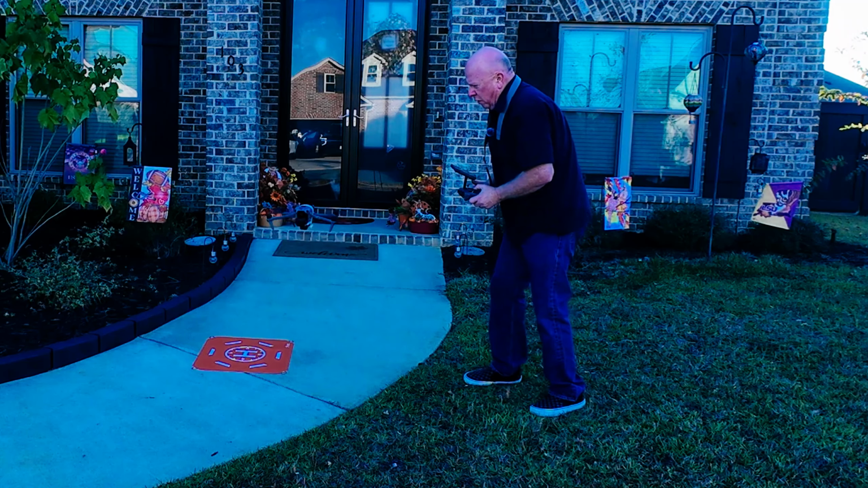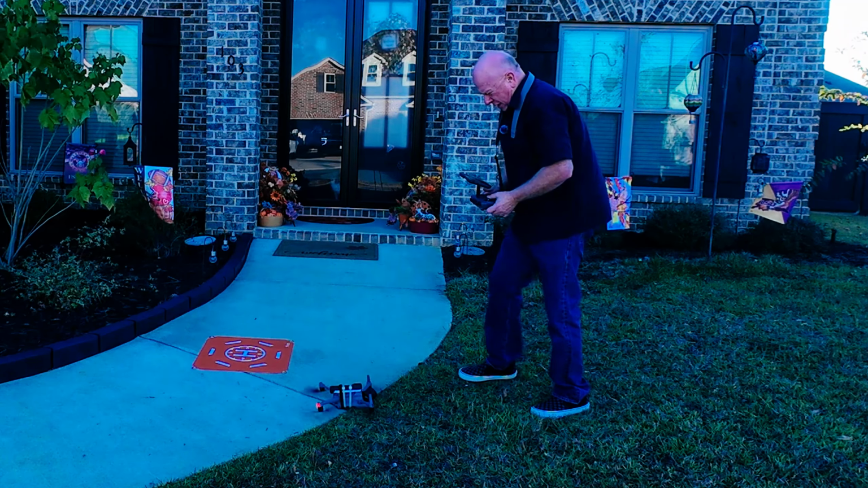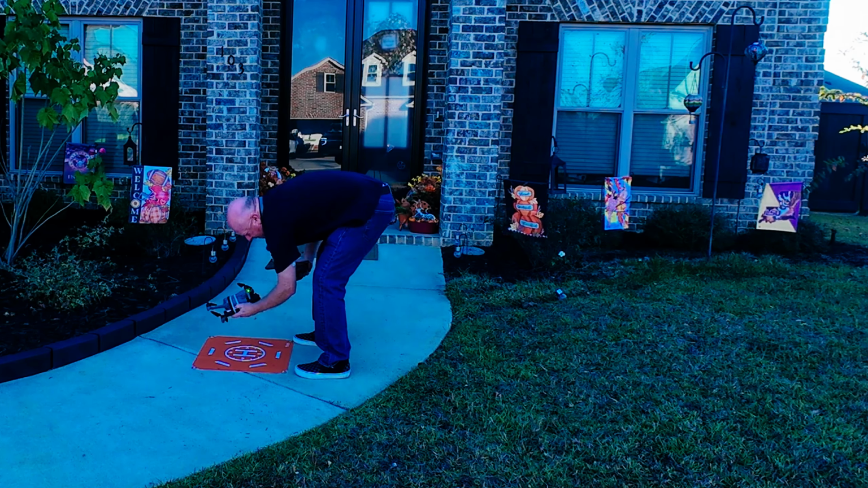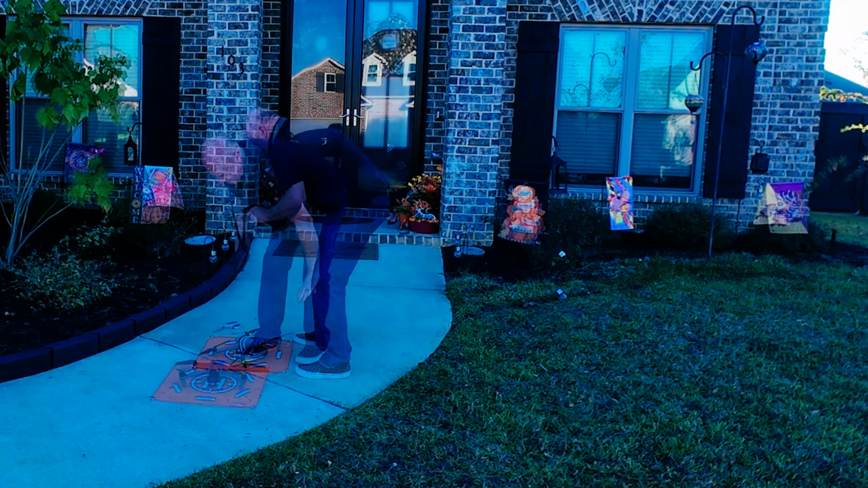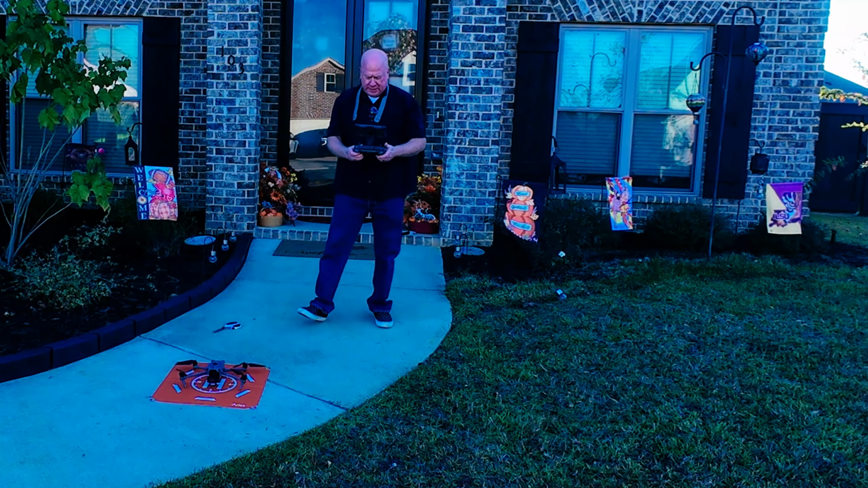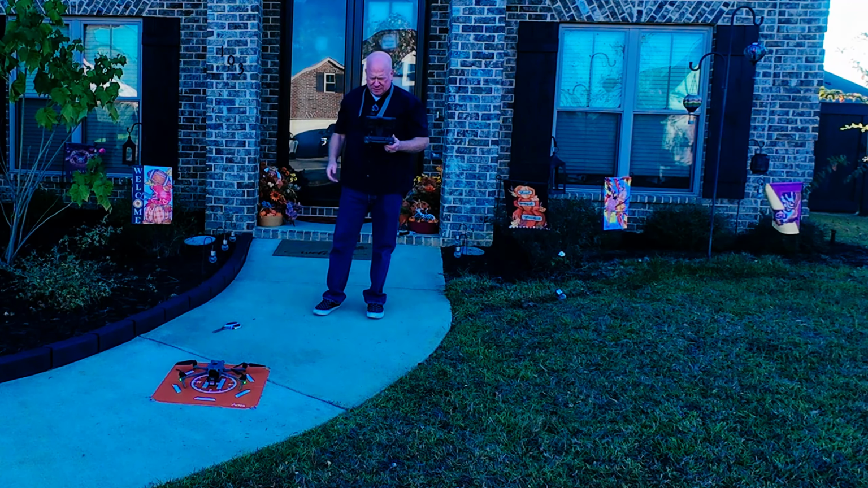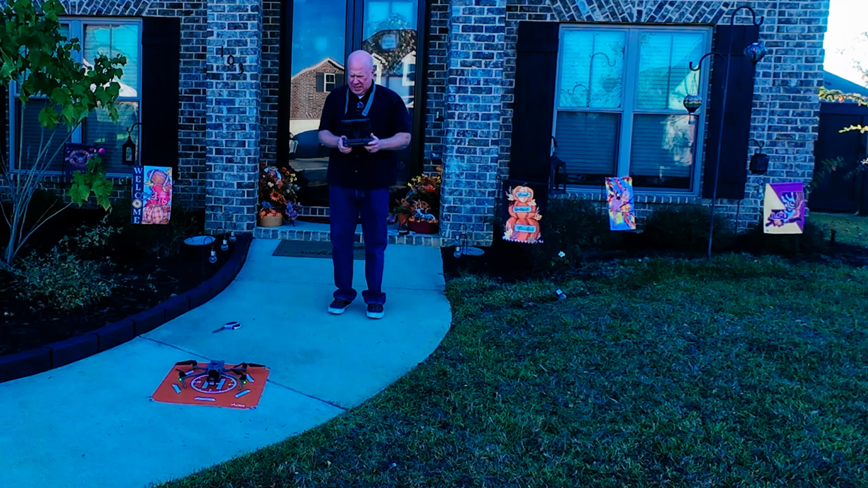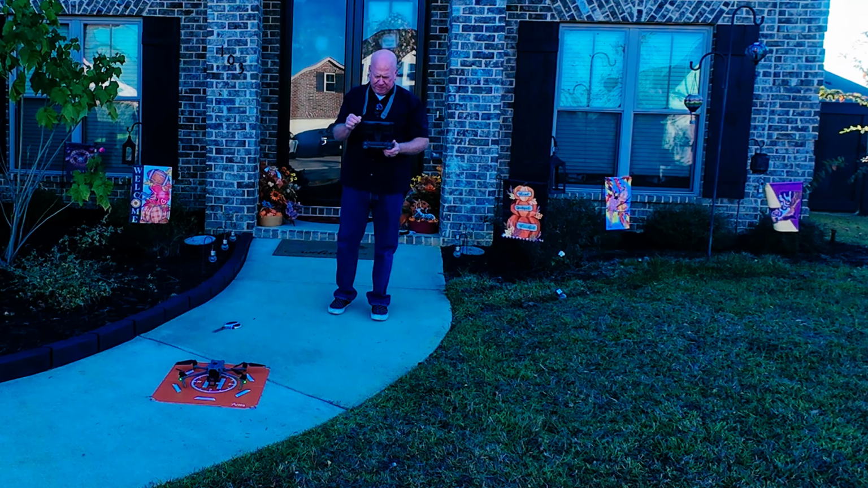Whoa, whoa, whoa, that's a problem. Okay, that is a no-go. That's a problem. Wow. Okay, the drone doesn't like the FLIR on there. The blades got torn up, and just some minor scratches. It looks like everything else is okay.